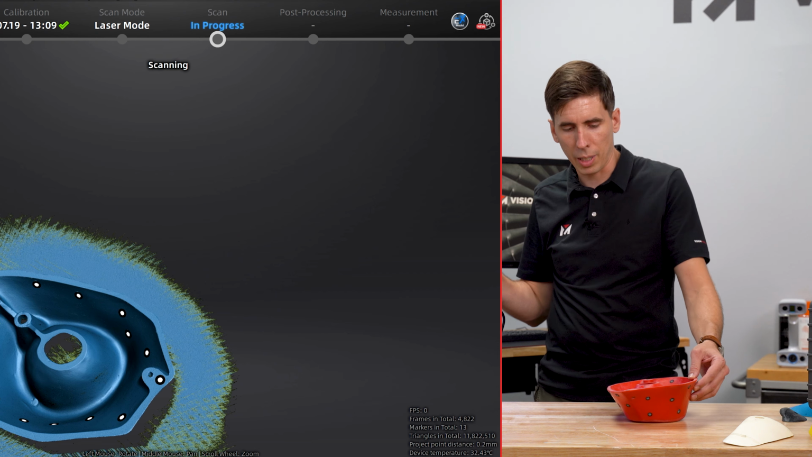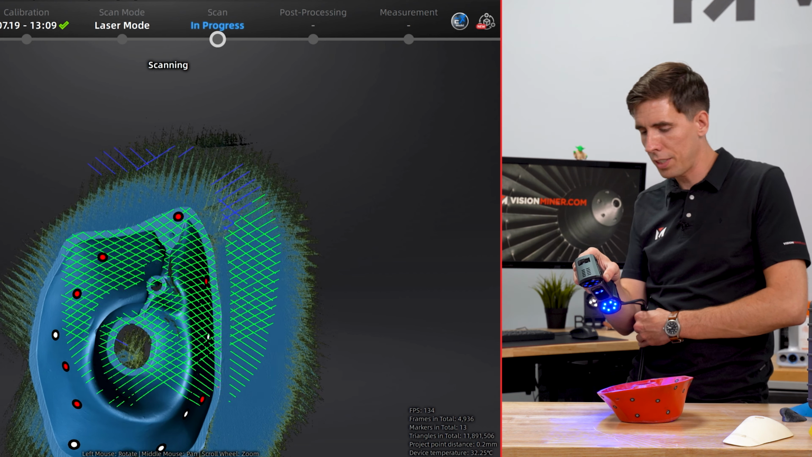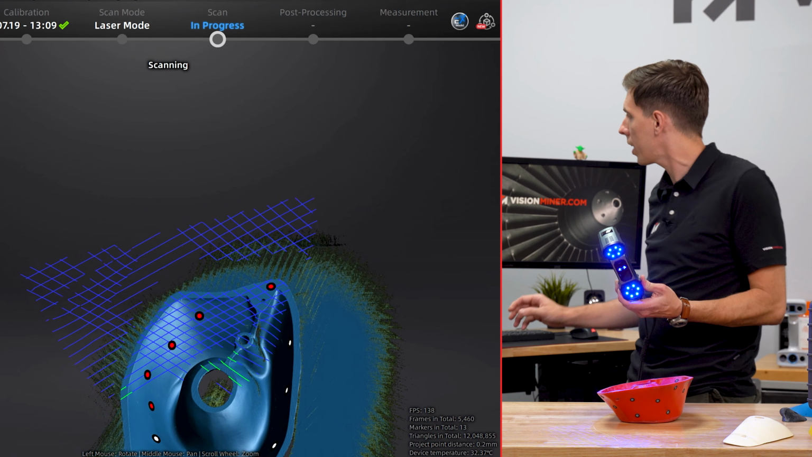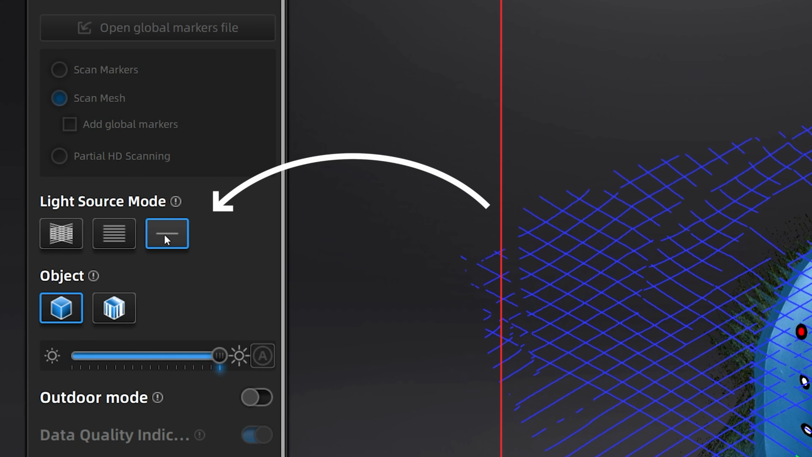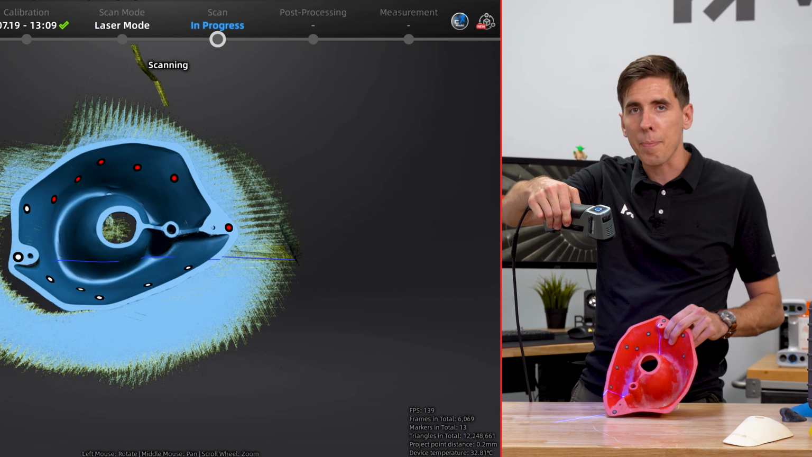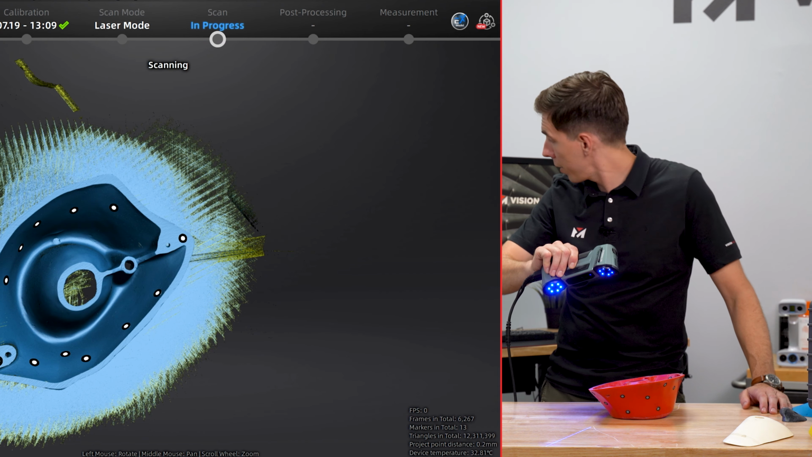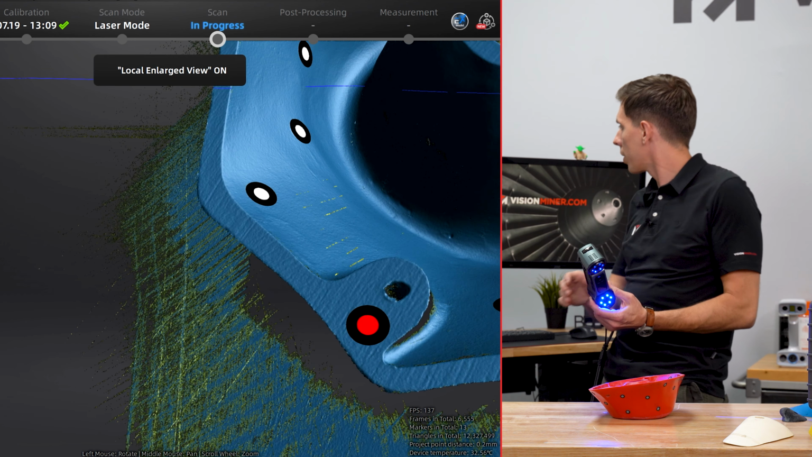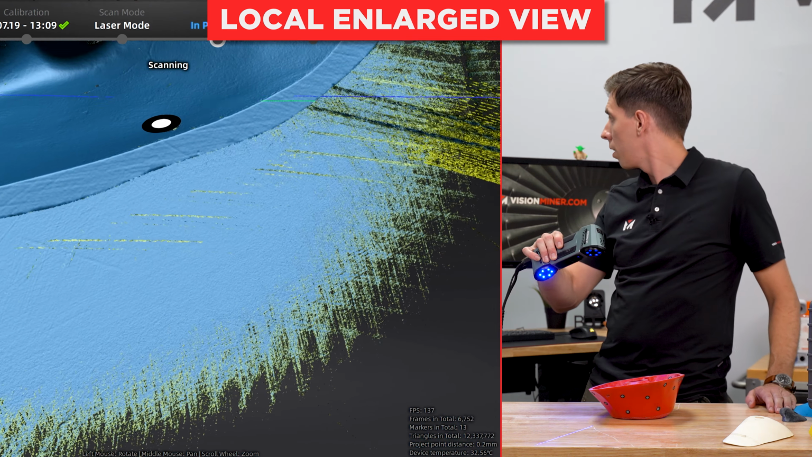I'm gonna adjust my angle on this because it seems it's having a little bit of trouble getting down into that area. And you know what? One thing I haven't shown yet is the single laser line mode. So I'm just gonna hit the button, go into single laser line, and now I have this sniper. I can just go down into there, and I can turn on local enlarged view so I see exactly where I'm getting.